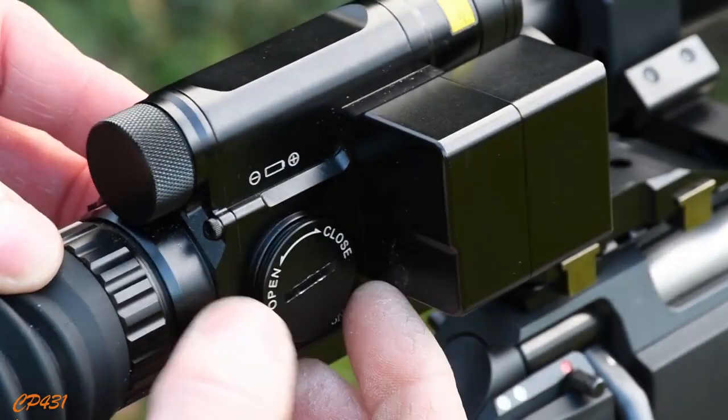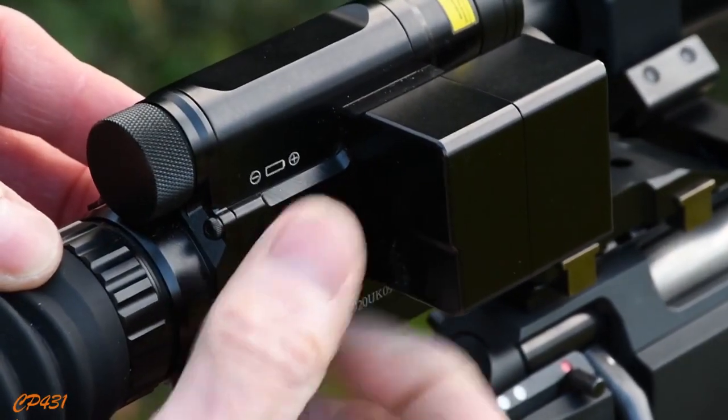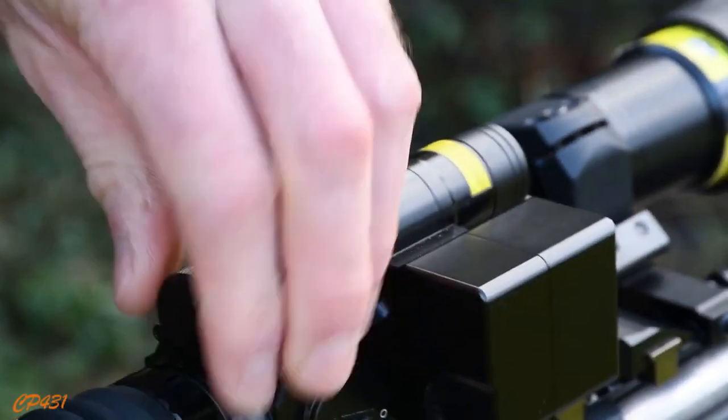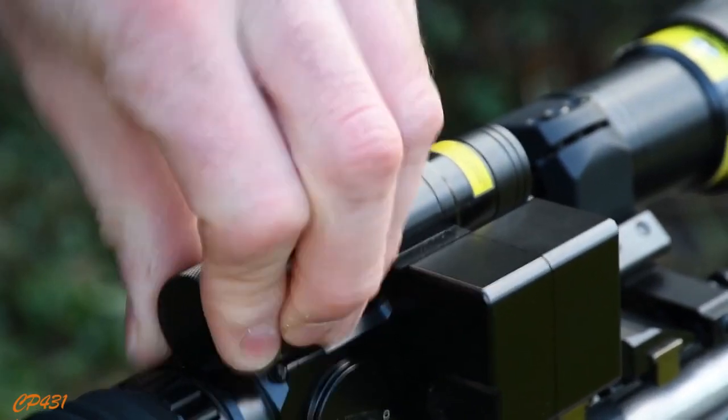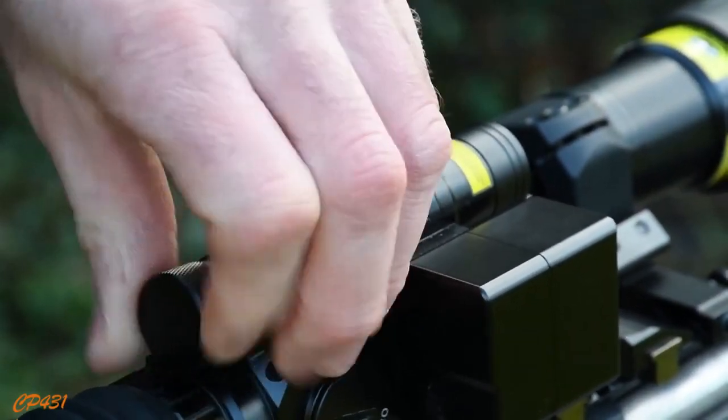It's got a screwdriver slot where you can use it with a coin. It is going to get a little bit marked and scratched, but that's life, hey. You can replace the battery underneath this cap. This powers both the night vision unit and the illuminator.